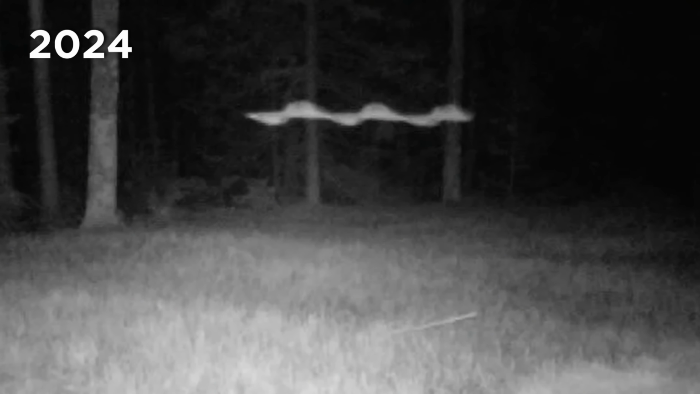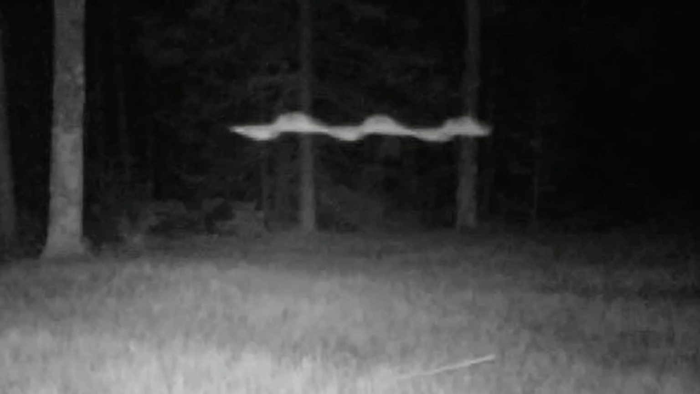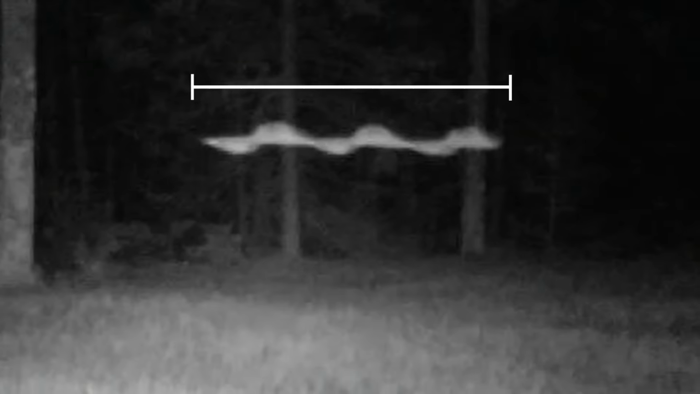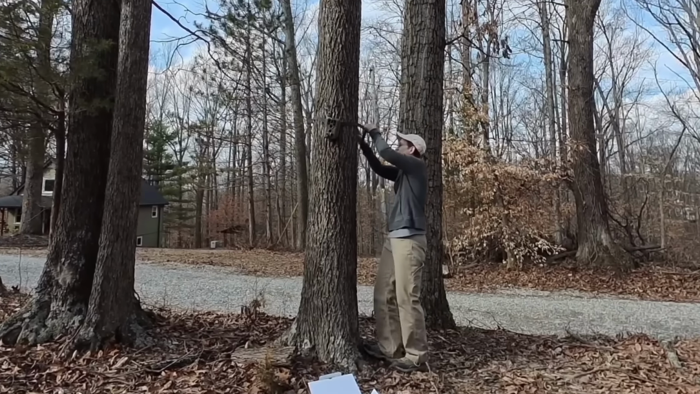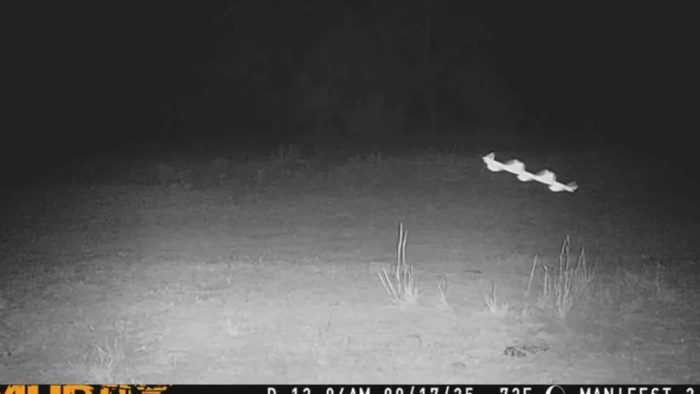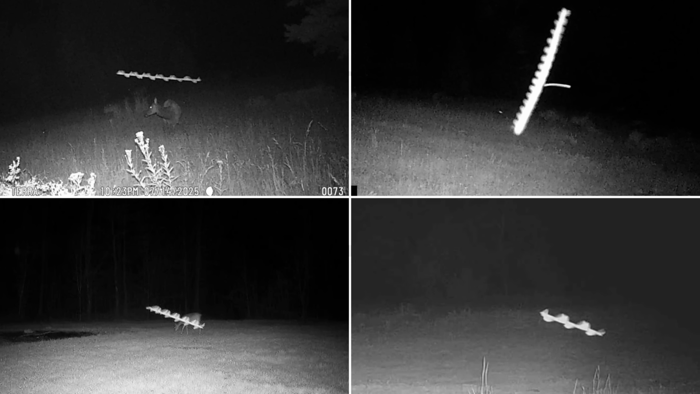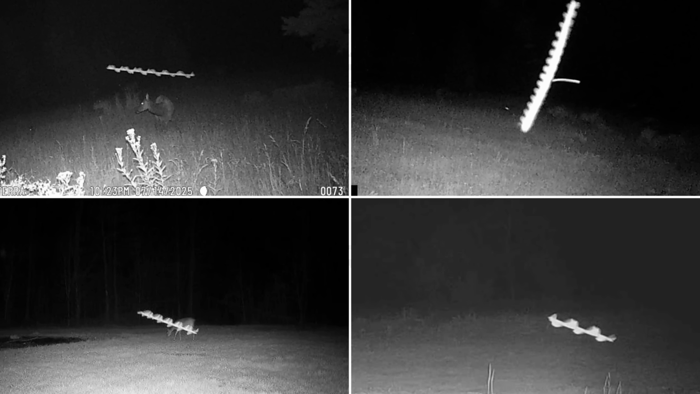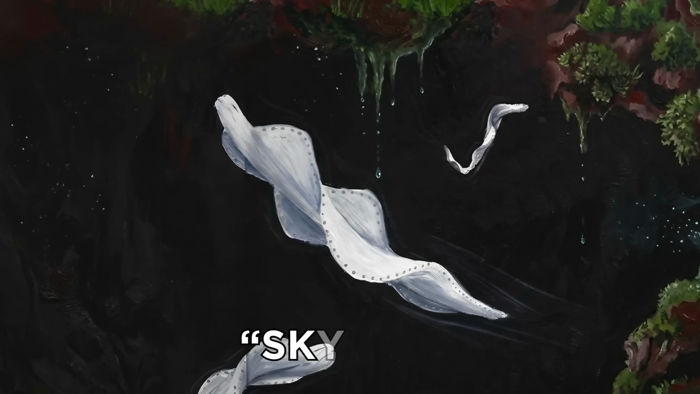In 2024, a Reddit user posted this image of his trail cam showing a mysterious object hovering in the middle of the woods. It looked unlike anything in nature, a long rod with strange pulsing bumps along it. But this isn't the only time this mysterious creature has been captured on camera. Dozens of similar images have been posted online, all showing the same thing, this strange alien-looking artifact. So what is it? Well, it actually has a name: air rods, also sometimes called skyfish.